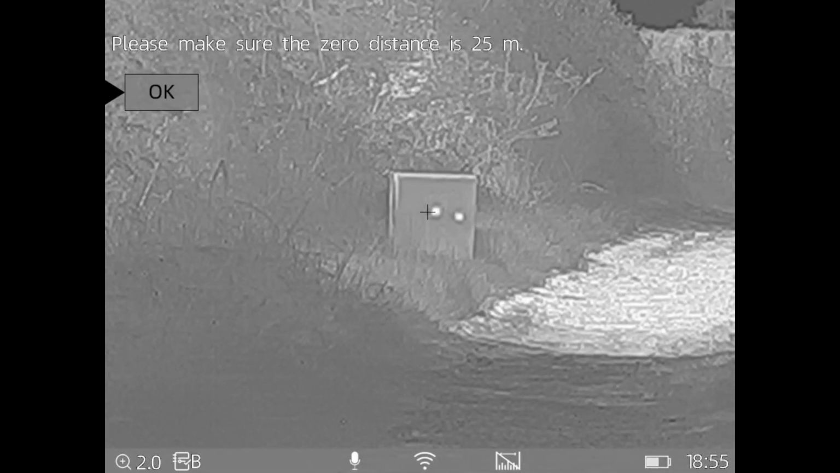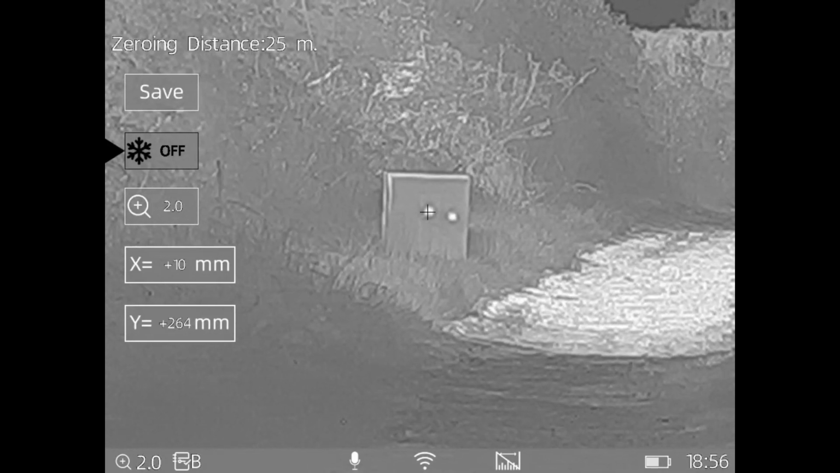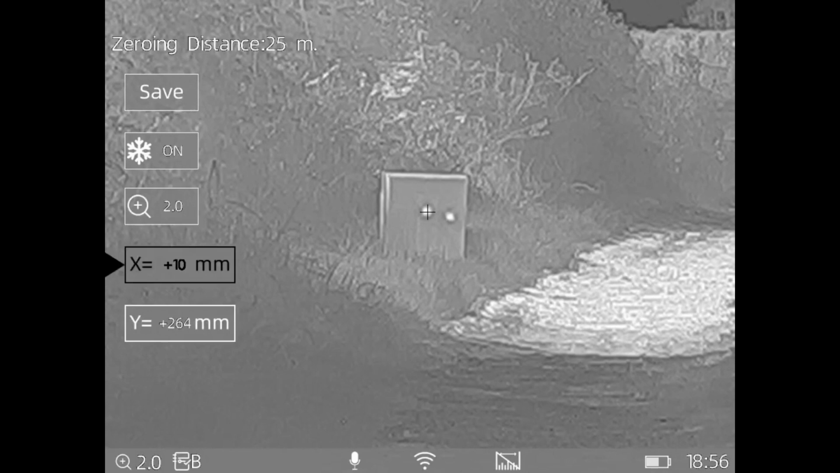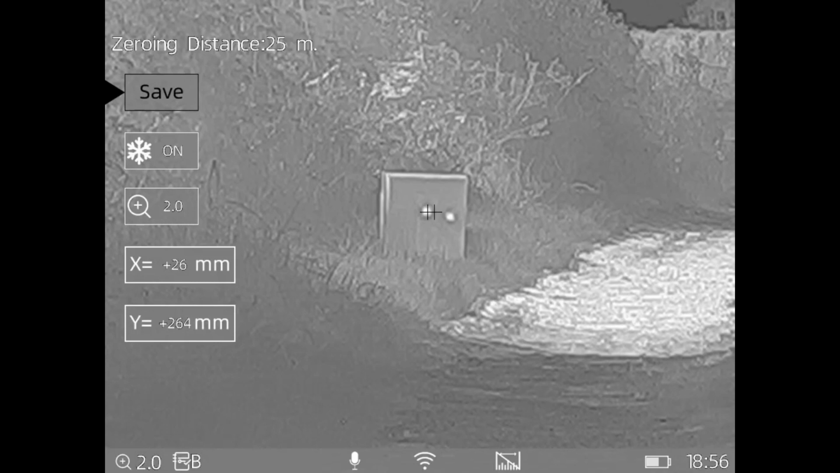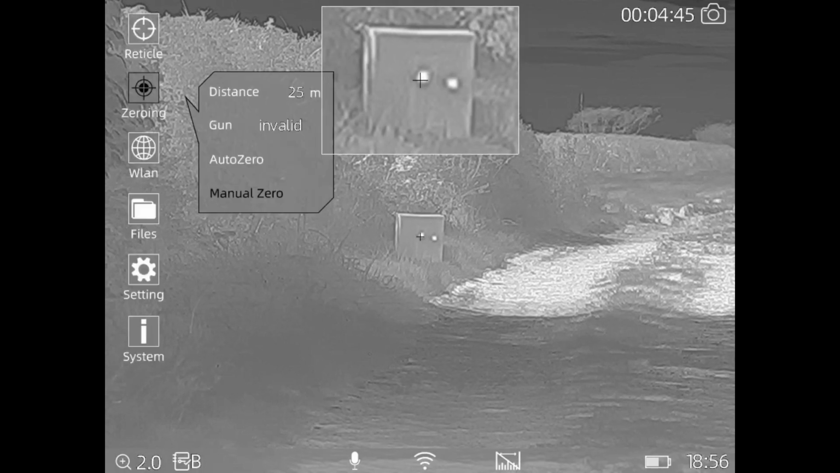Okay, we'll repeat those steps I've just shown you. Select that. Go down to the windage again. Let's come a bit right again. The other way. About there, I would say. Maybe back a bit. So select that. Select that. Up to save. Okay. Done. Right, now let's try another lot.